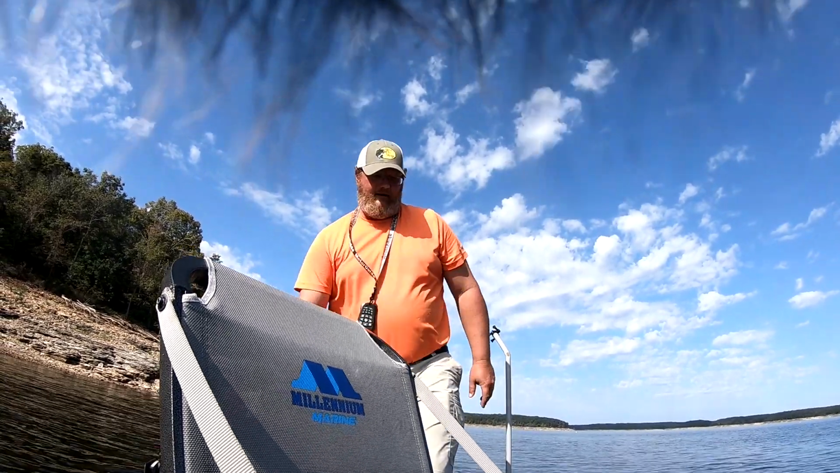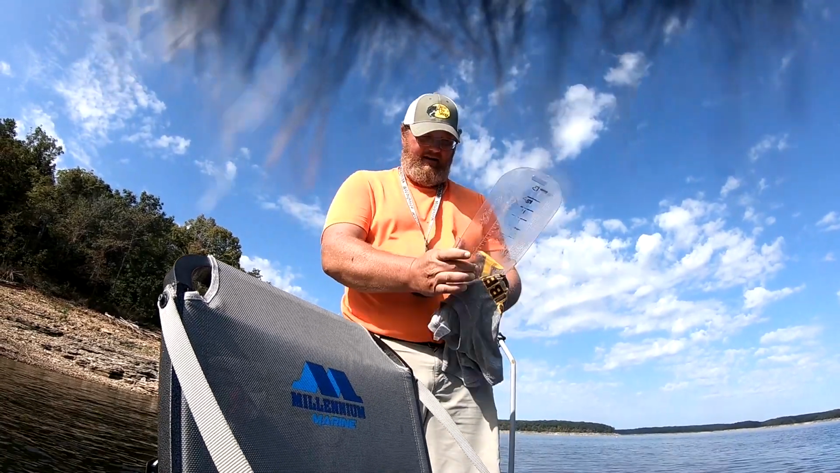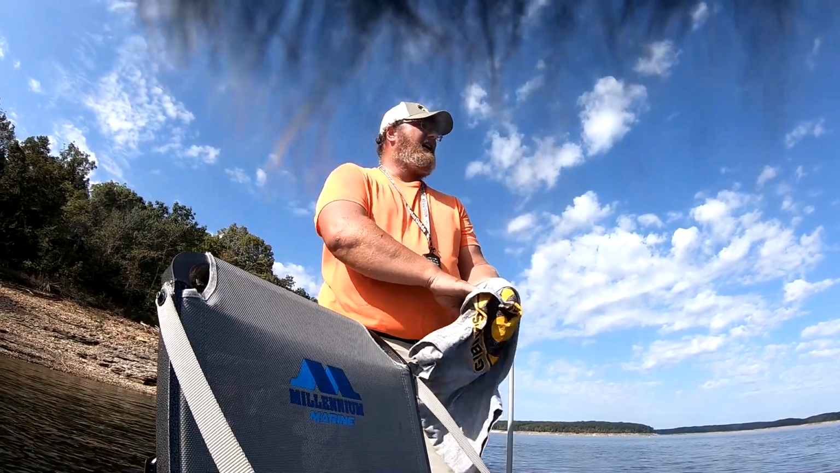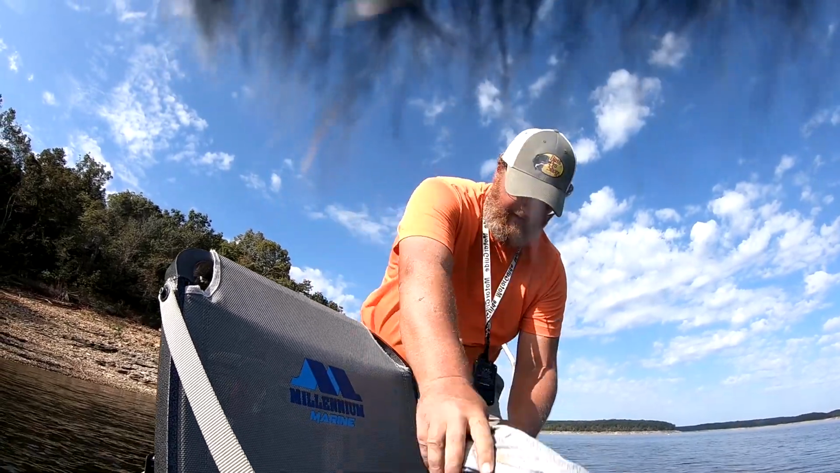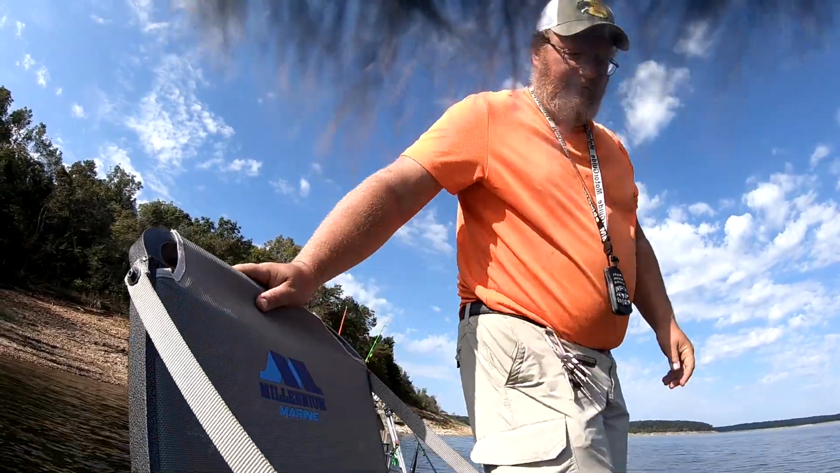Nice crappie. There's some bigger fish down there. I can see it bigger on that LiveScope. You can't tell exactly how big they are, but you can tell the difference between a 10, 12 inch and a 6-inch crappie for sure. Turn you back around, let you see catch the next one here.